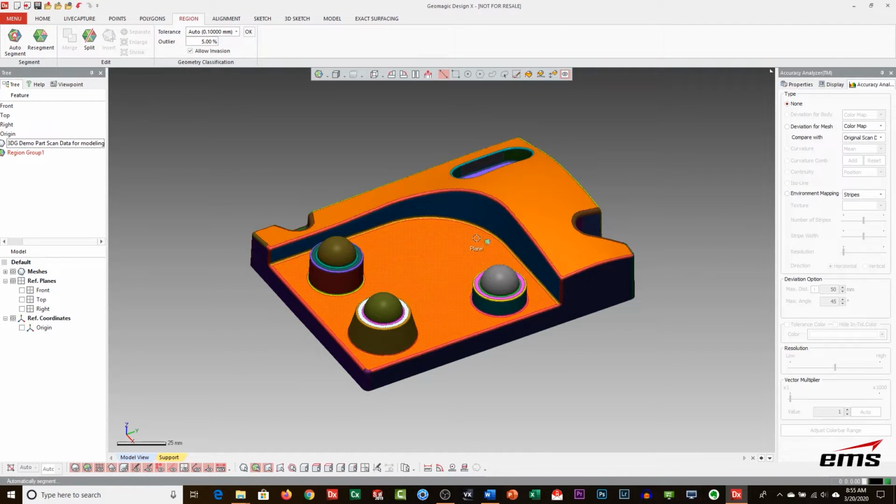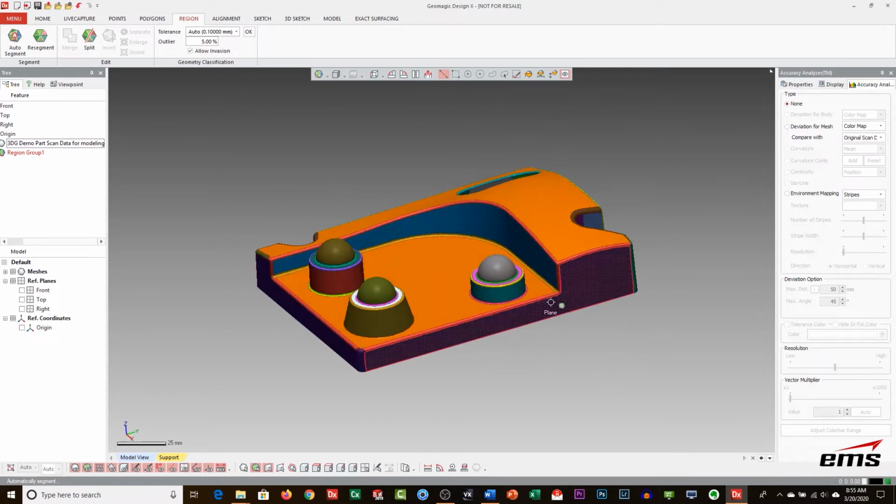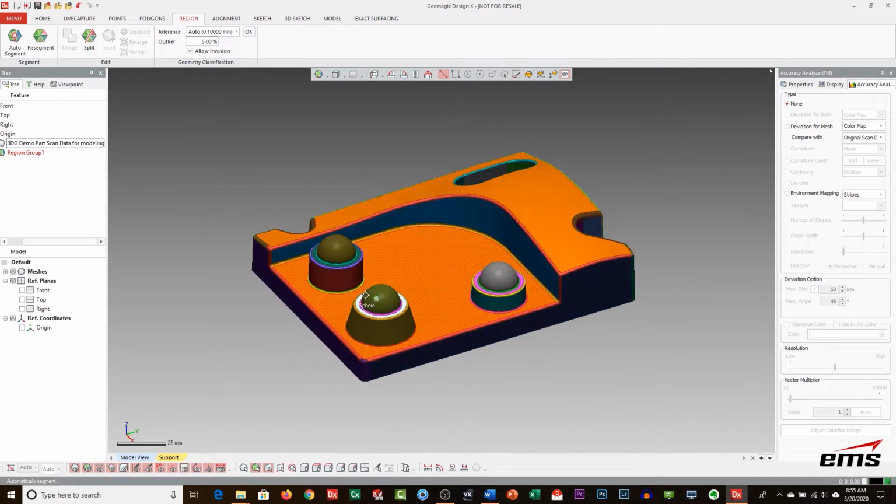And you'll see when you highlight over, it'll tell me what kind of entity it's identified it as. So cone, sphere, plane, revolution, or freeform shape, plane, etc. So that's kind of nice.